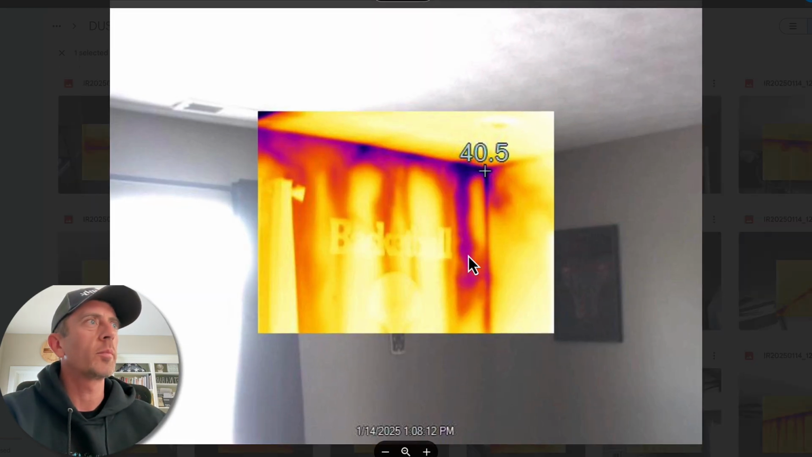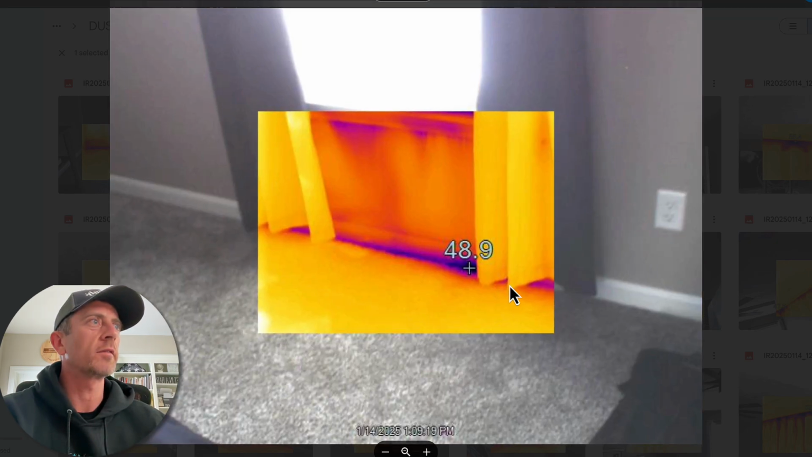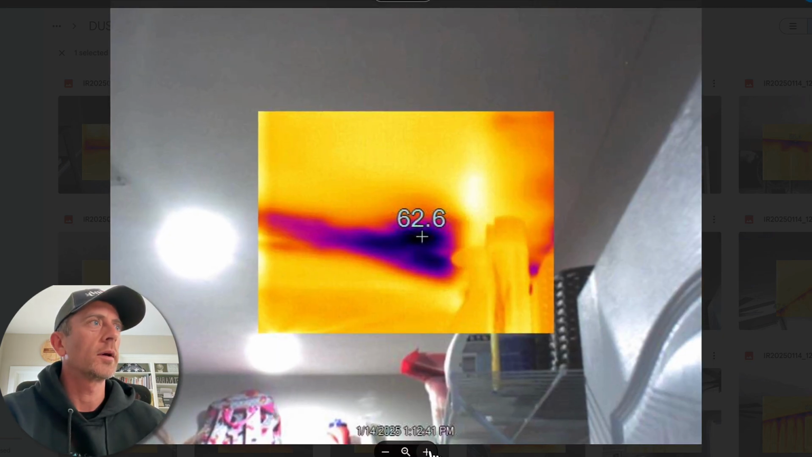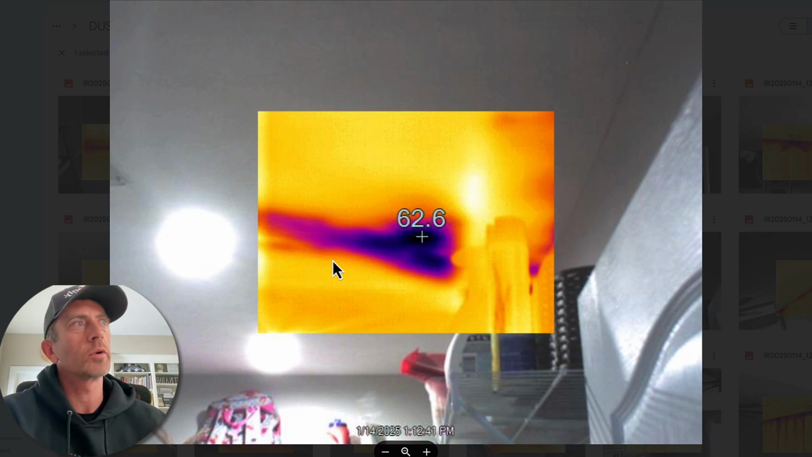Here's another place, top plate leakage coming down the wall, compromising the insulation. More bottom plate leakage on the second floor, 49-degree air coming in, air leakage under the window trim. You just seal that up. And then this is the laundry ceiling. There's a section where there's missing insulation on the ceiling there, and I showed you that already.